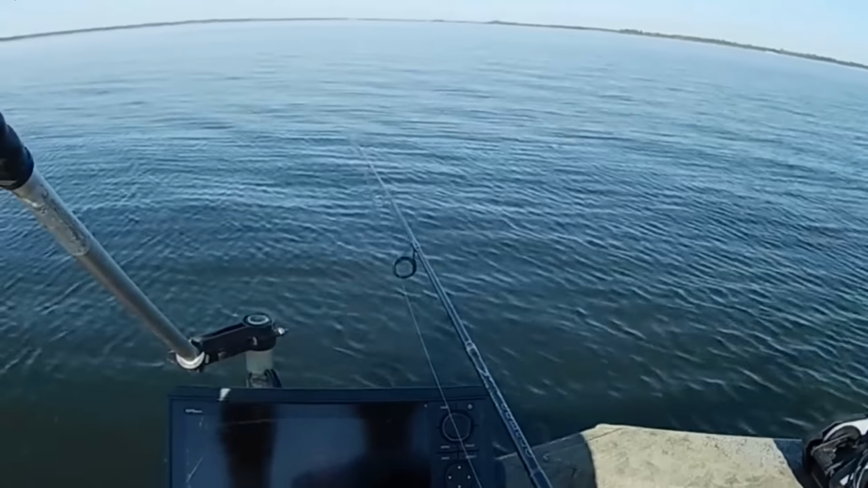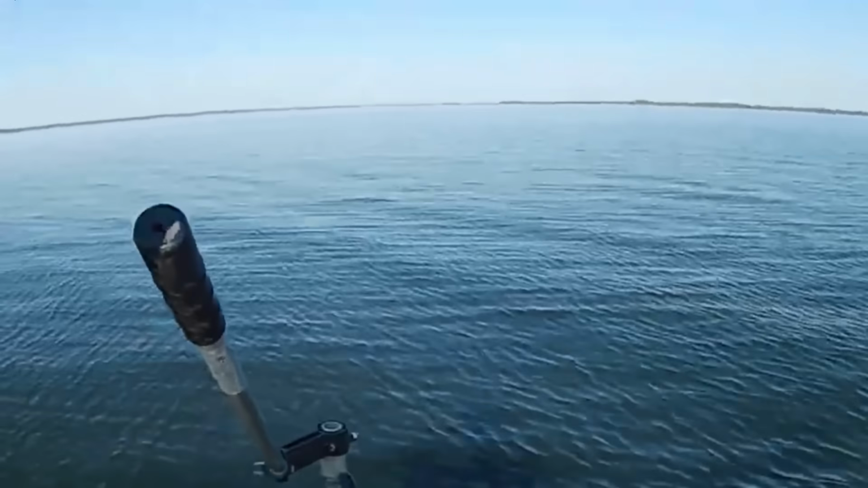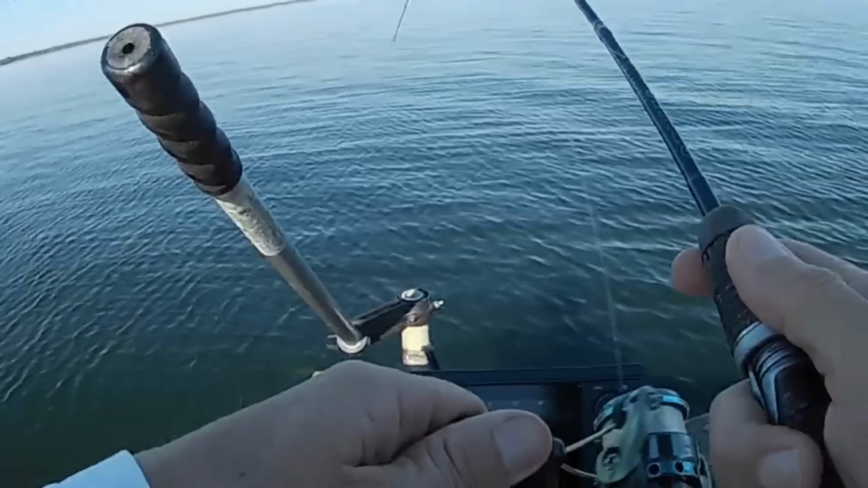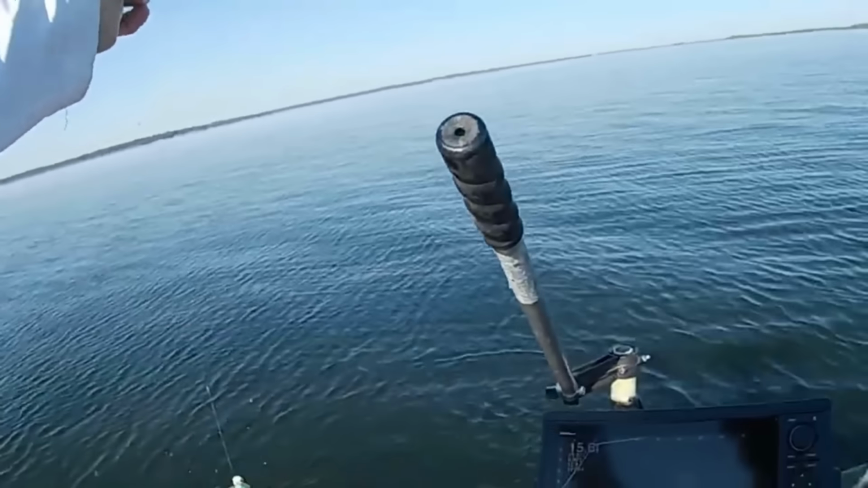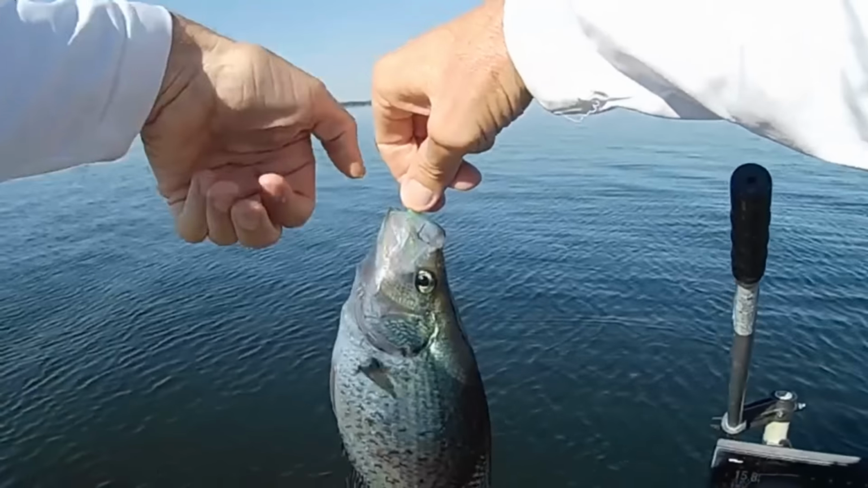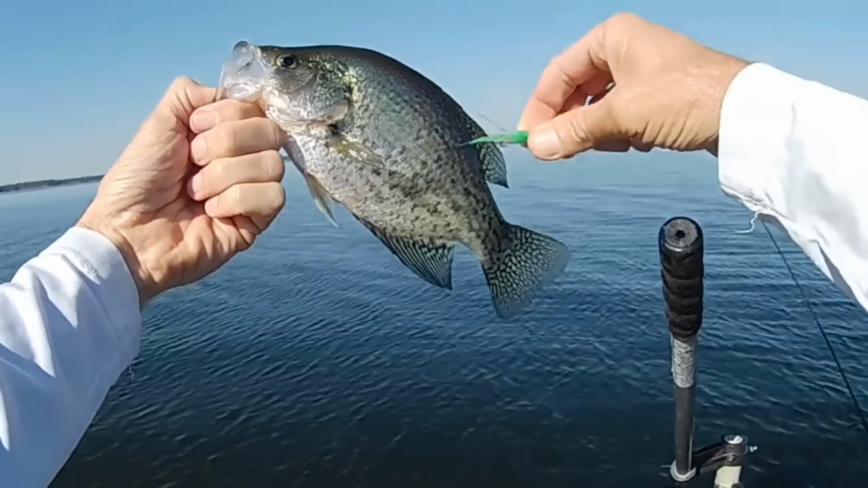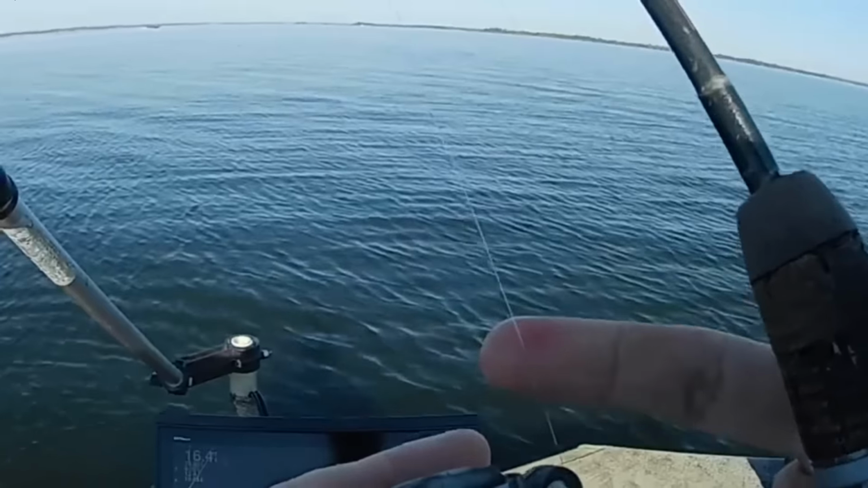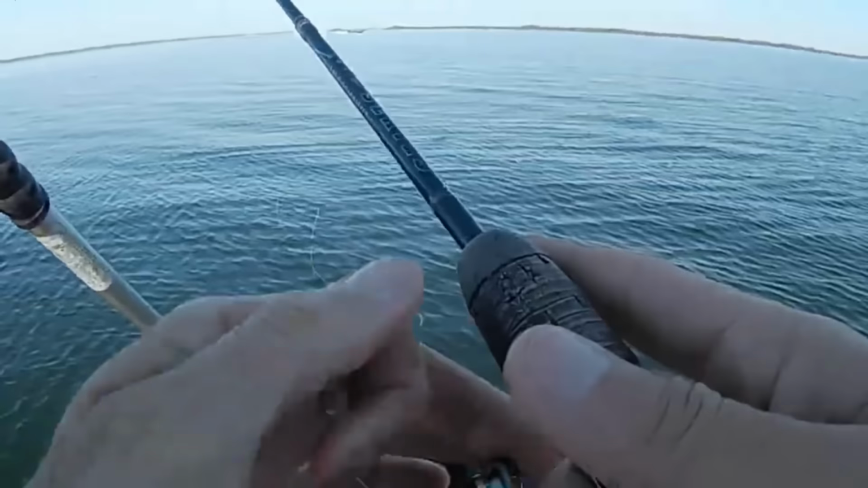Finally had a bite and I didn't get him, or he didn't get me. That one got me right there. Yeah, it's a little keeper black crappie. That's what we got, a bunch of blacks down there, I guess. Good start though. Heck, I ain't fished 3 minutes, 2 minutes. Looks like I got a largemouth's attention when I caught that one.